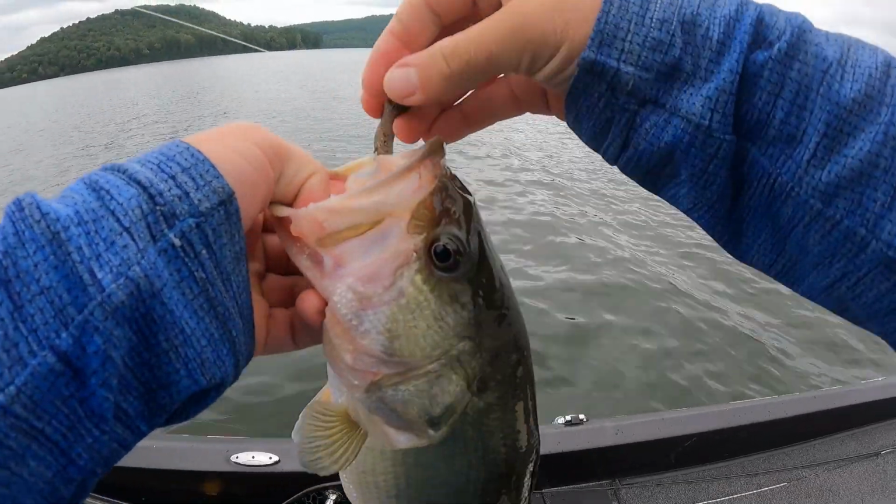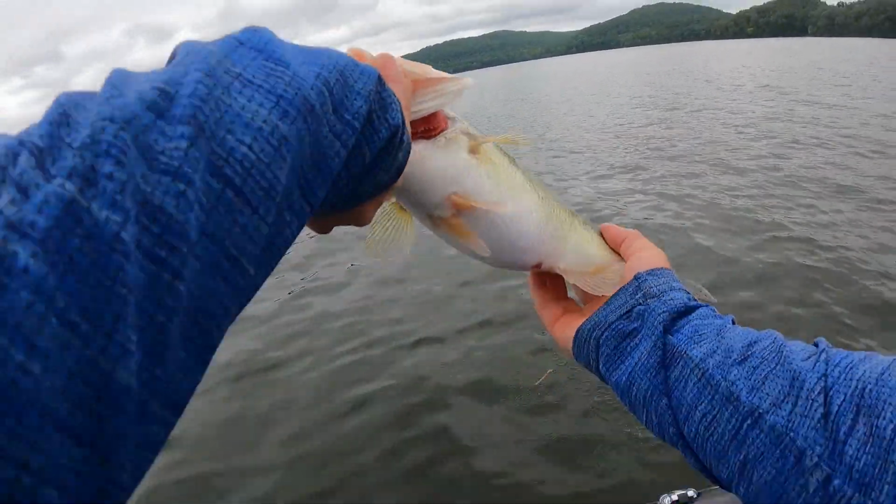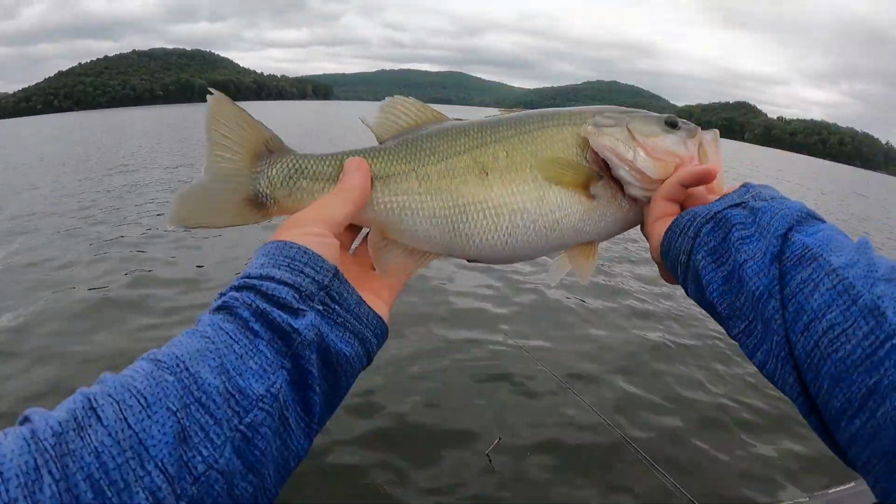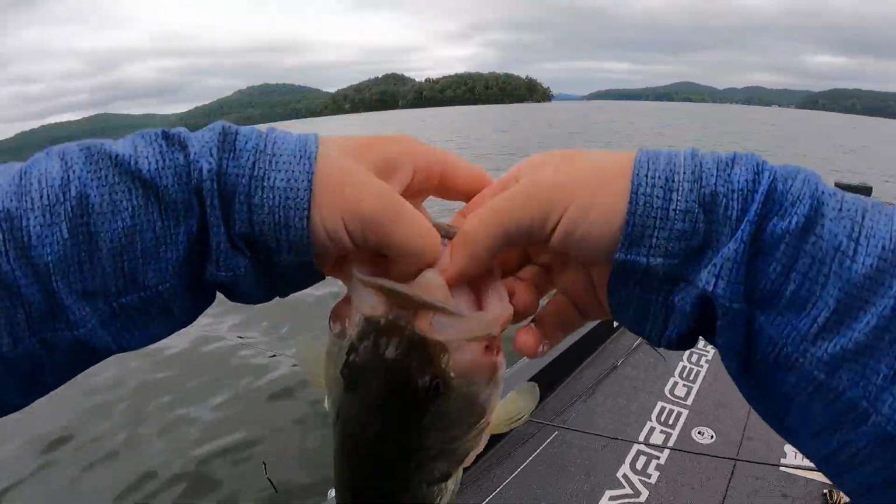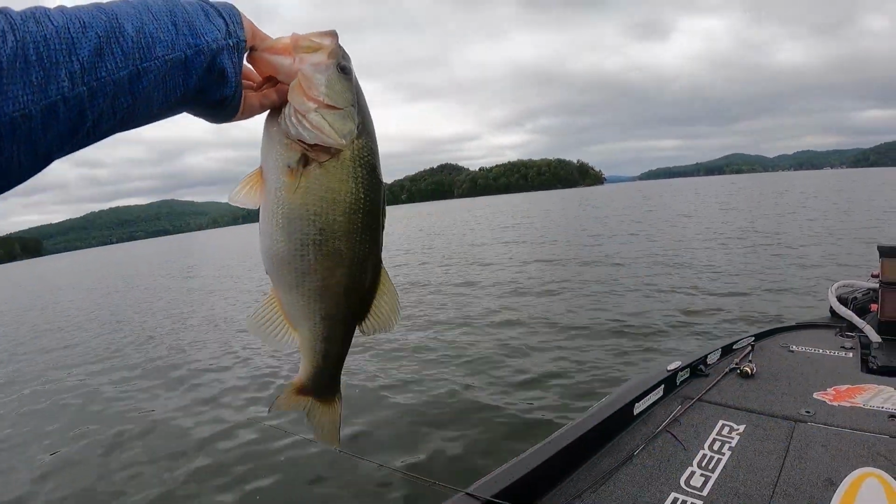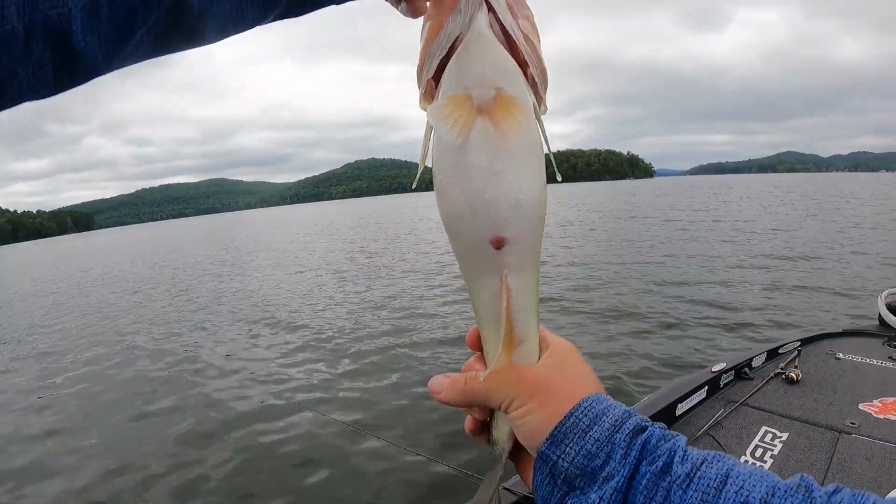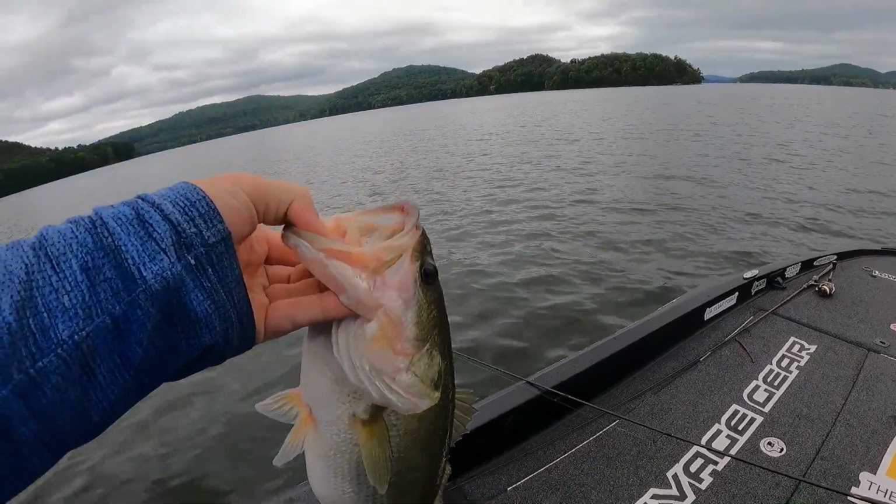Barely got that guy, look at that. Just barely got him. He didn't really want to eat it. Super fat, unlike those other ones. That's a solid one, like 2.5 probably for sure. Really nice healthy fish. So anyway, I picked up those other baits and couldn't get him to bite at all. Picked that Ned rig back up, and I think that was my first cast after picking it back up, and I caught that nice fat one. Look at that, feeding up for fall. Super fat largemouth, probably 2.5 pounds on the Ned rig.